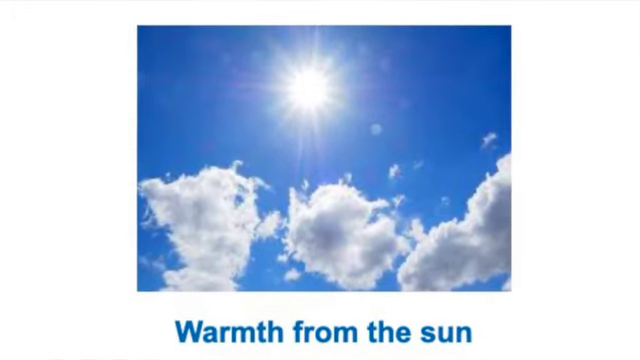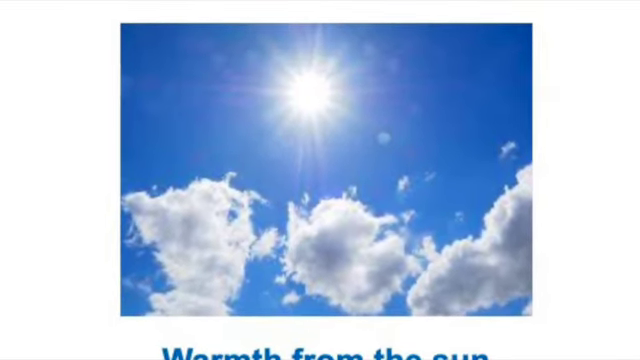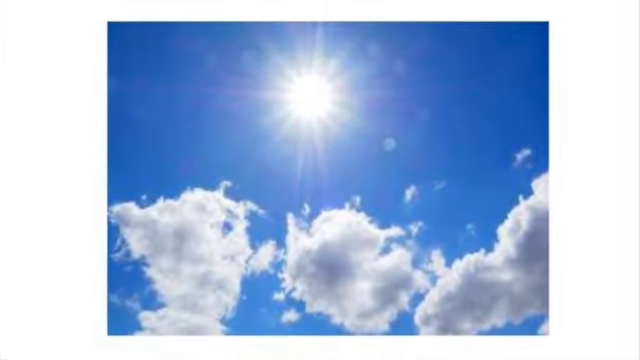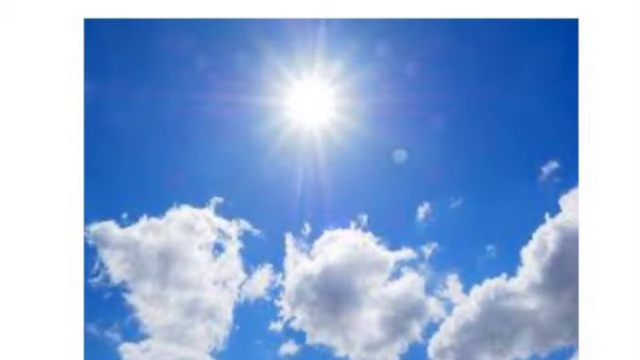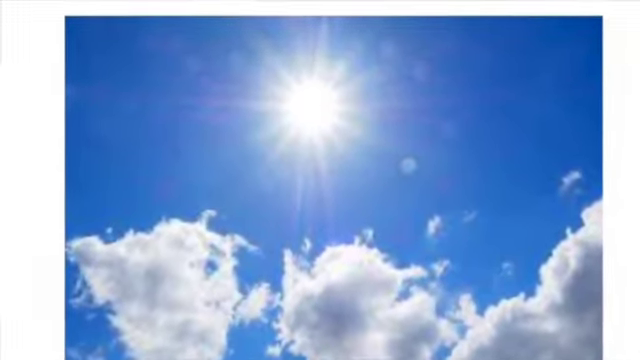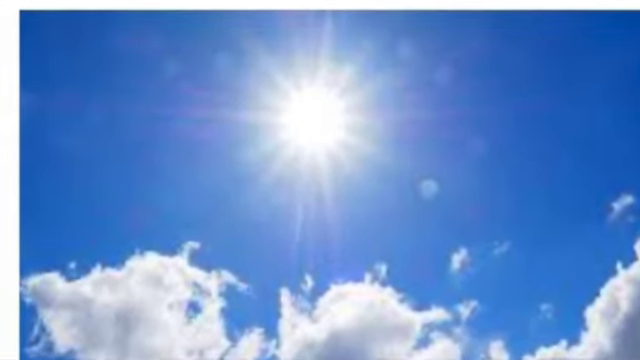So let's just think about that for a moment. For infrared rays to reach us from the sun and keep us warm like they do, from 93 million miles away, it means that the sun must be incredibly hot. In fact, it has a temperature of 5,500 degrees C, and the sun is 864,000 miles across. That's 109 times the diameter of the Earth. No wonder it's capable of keeping us warm here on Earth 93 million miles away.